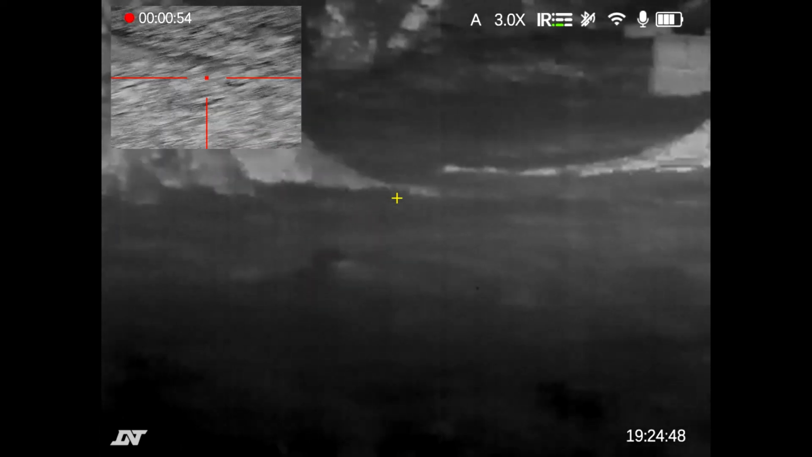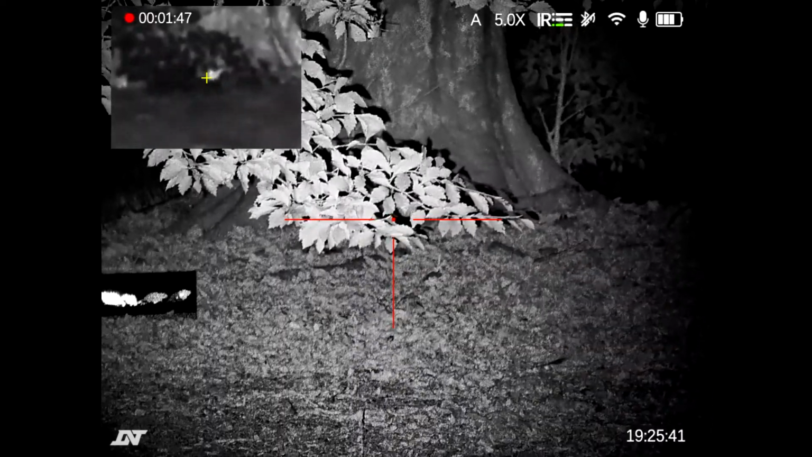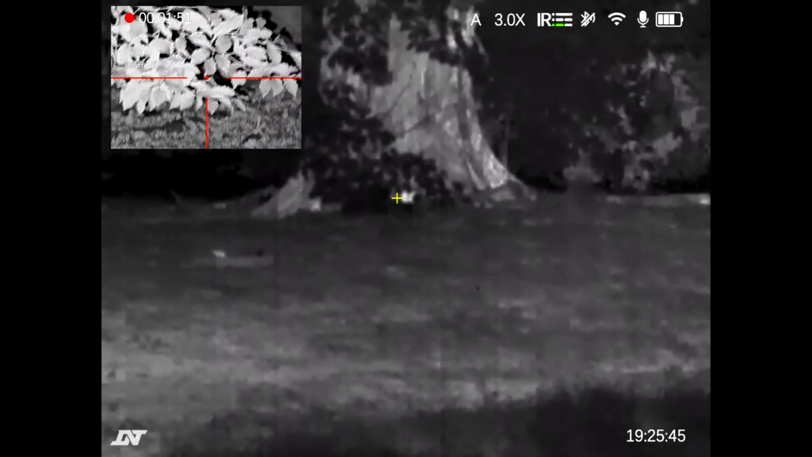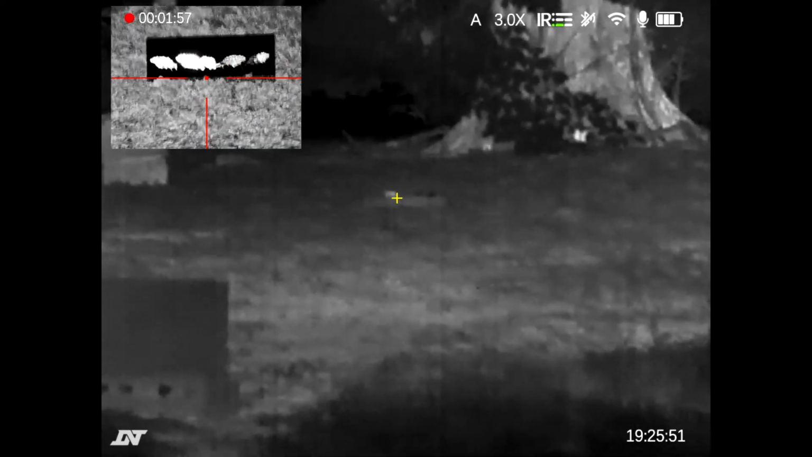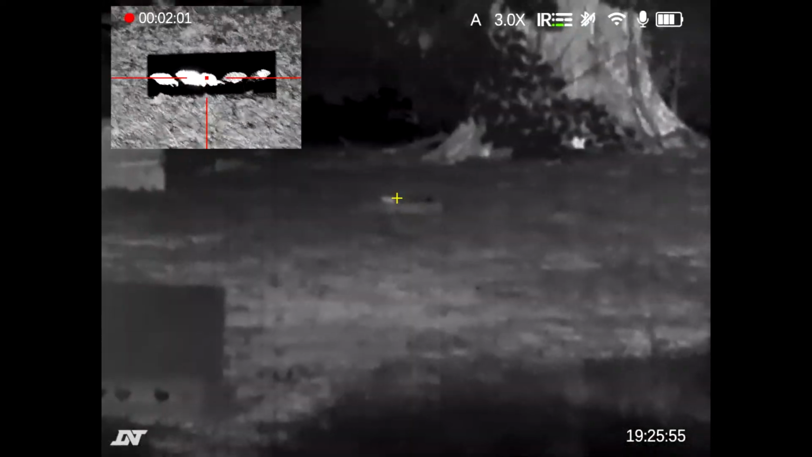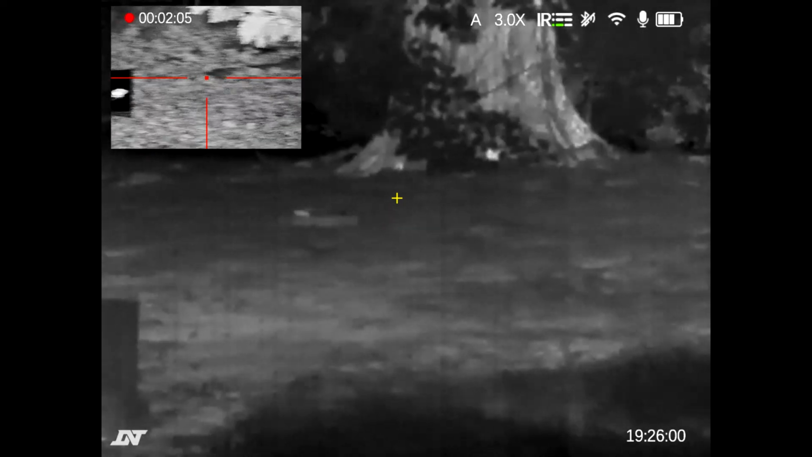Mice. Okay. Actually, if I swap back, you'll see the field of view difference. Yeah. See the target on the left, that metal target. You see far more of it in the thermal view than you can in the night vision. So the thermal is wide angle.